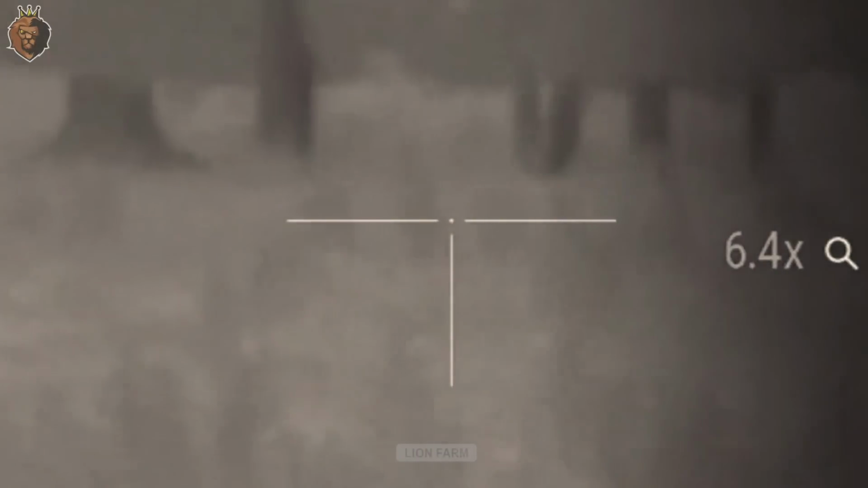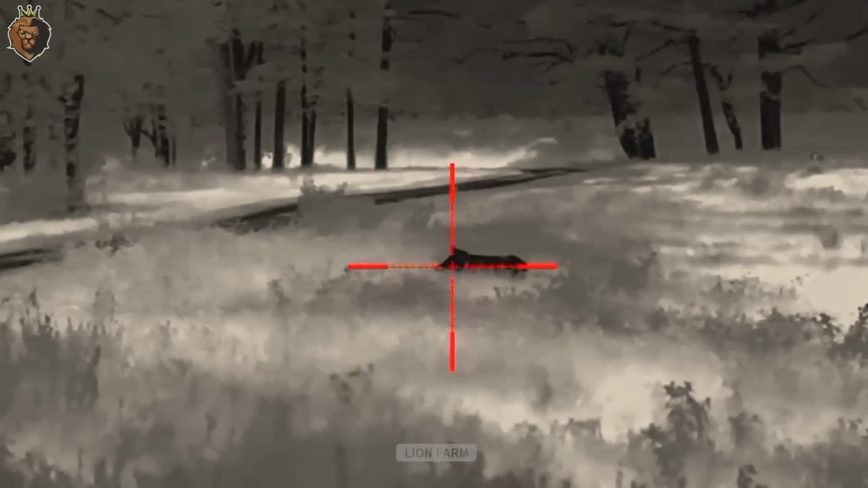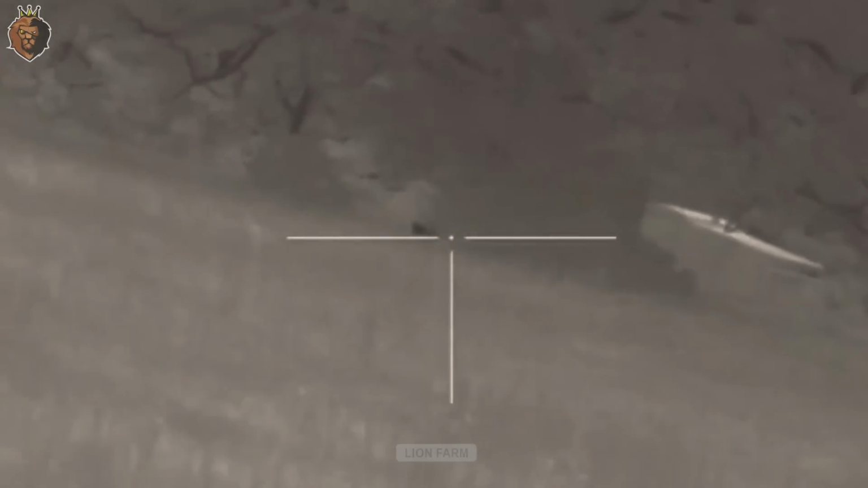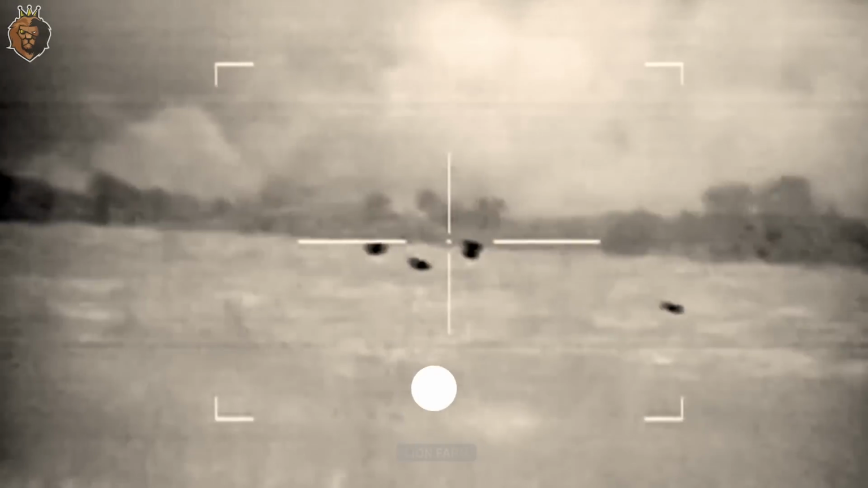A lone boar comes into view. This time, Joe aims more carefully at its upper body. The shot lands perfectly. The animal drops instantly. He exhales in relief. Another target has been swiftly and efficiently neutralized, minimizing the animal's suffering.